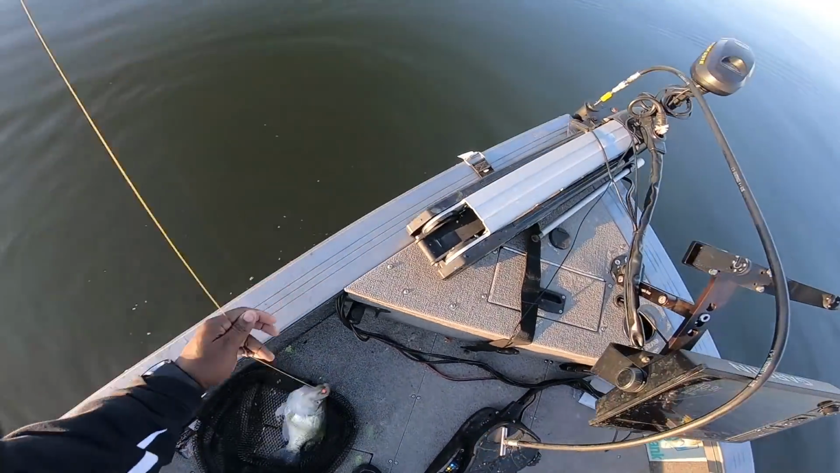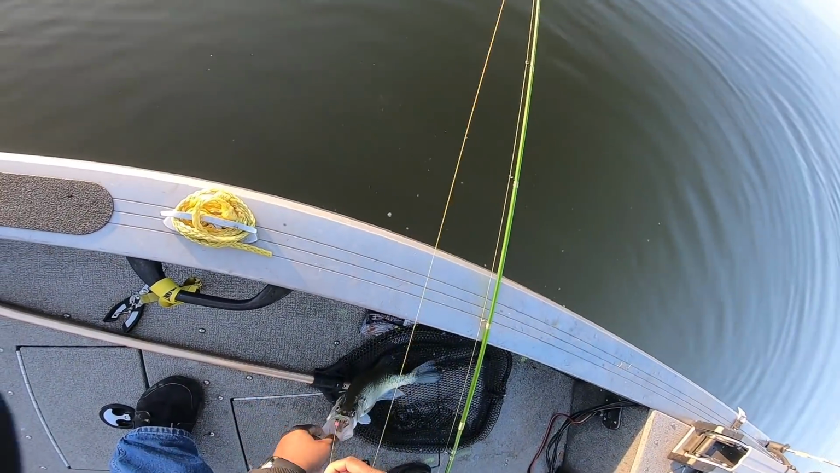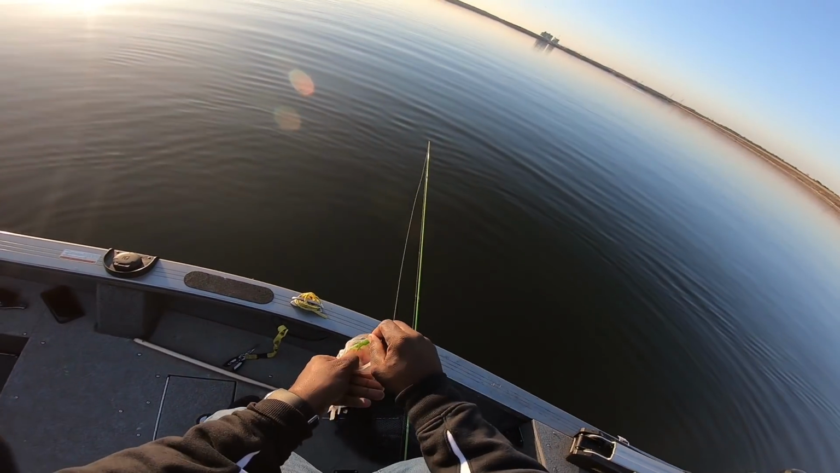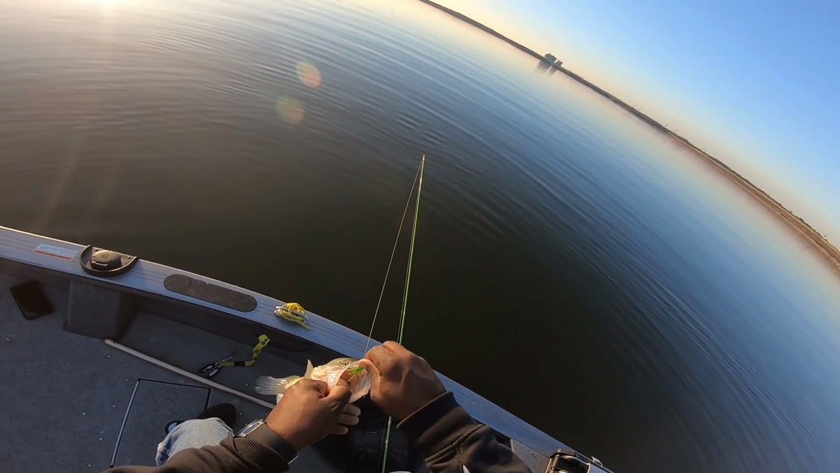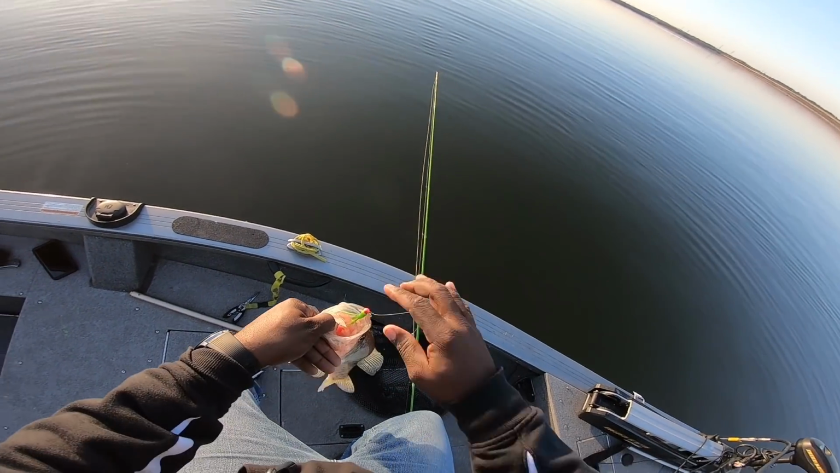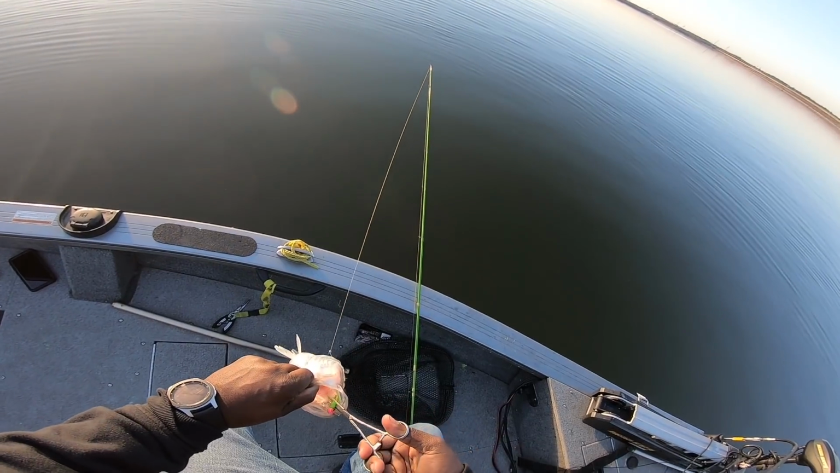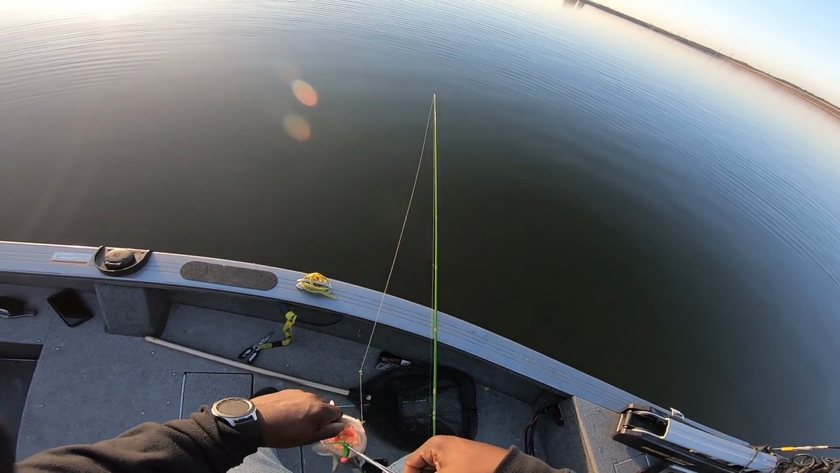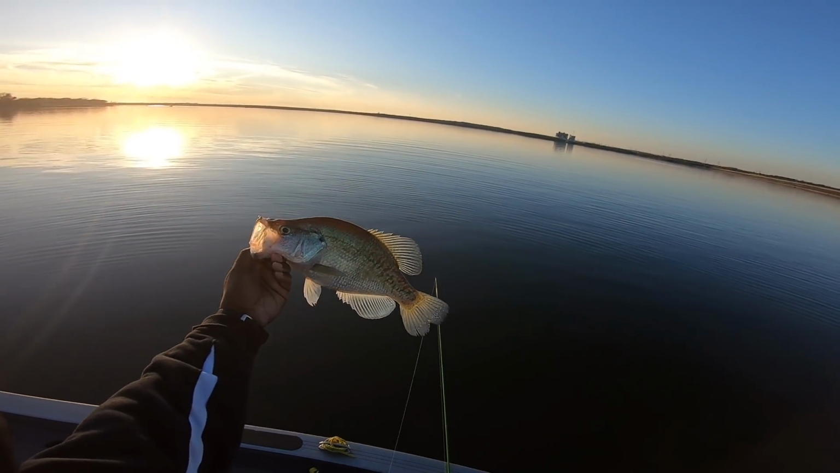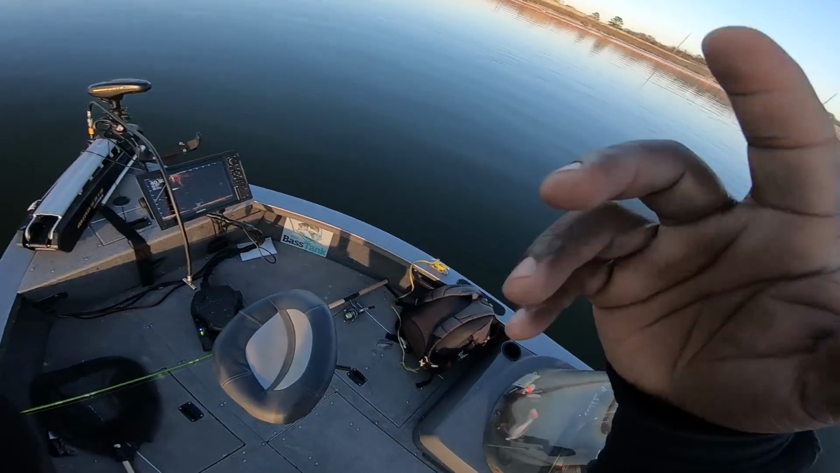Let me tell you something. Look at this fish, y'all. Winter time beast mode. Oh my God. Boy, listen. These doggone creature baits. Give me that jig. I heard him when he came up. Hee-haw. That's beautiful, man. It is not getting no better than this today.